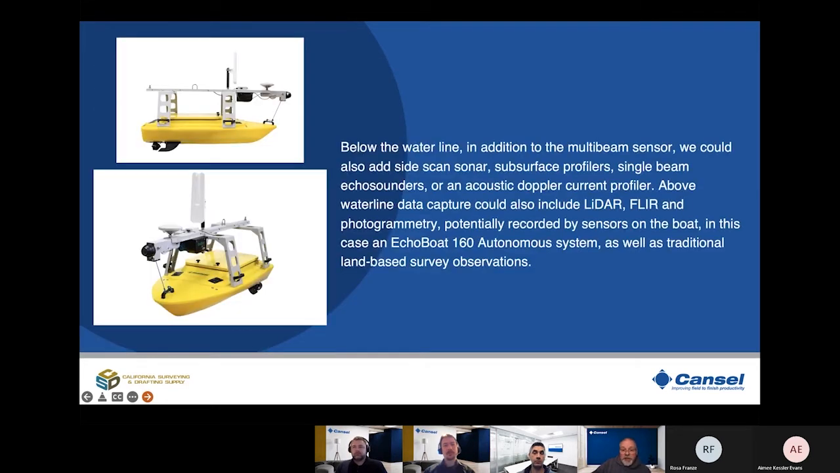So below the waterline, in addition to using a multi-beam sensor, we can also add side-scan sonar, subsurface profilers, a single beam echo sounder, or acoustic Doppler current profilers. Above the waterline, data capture could also include conventional LiDAR, forward-looking infrared, or photogrammetry, potentially all recorded by sensors on the boat. In the example here, this is a Seafloor EchoBoat 160. It's an autonomous system, as well as traditional land-based survey observations.